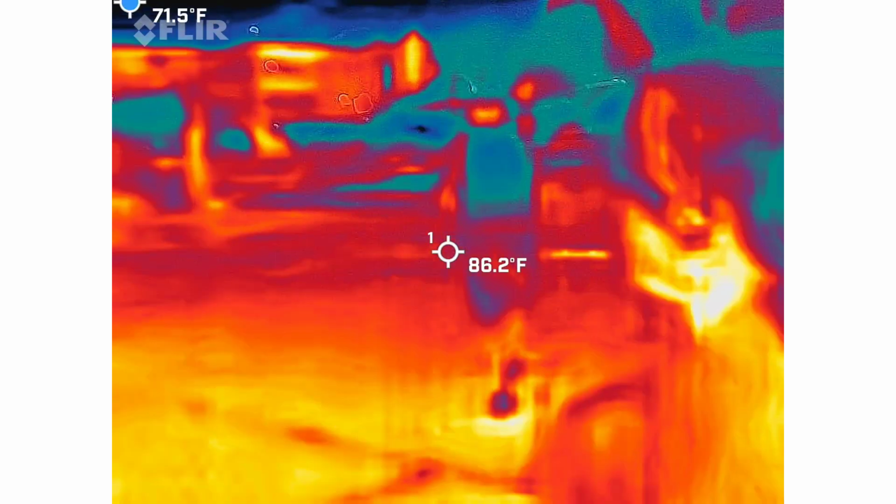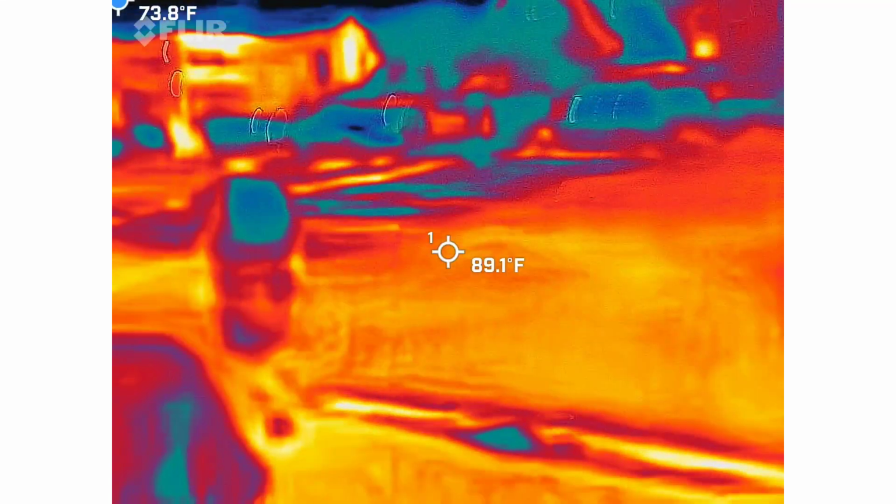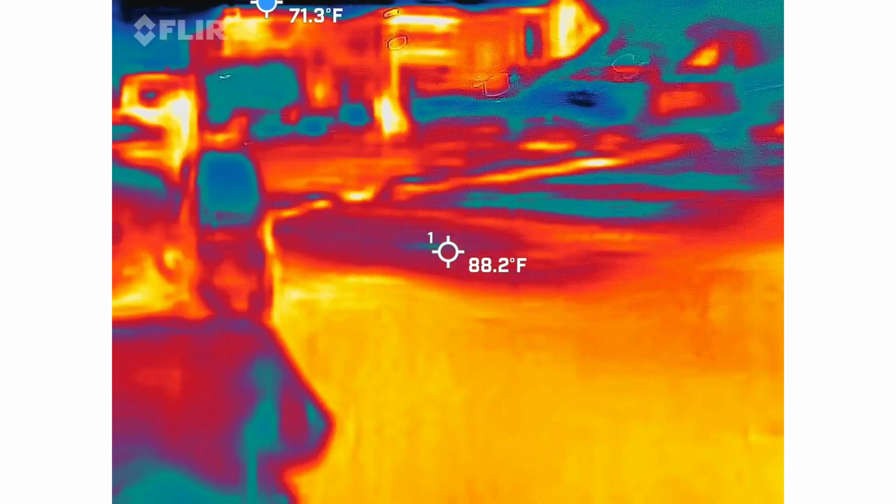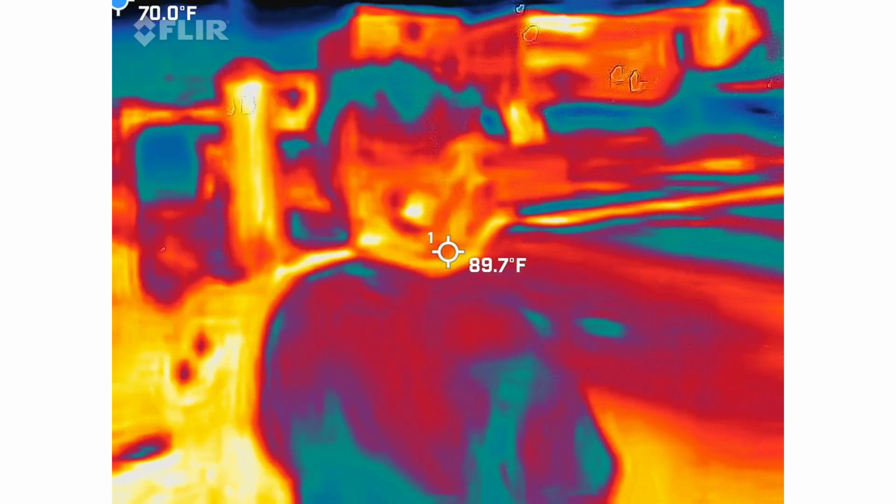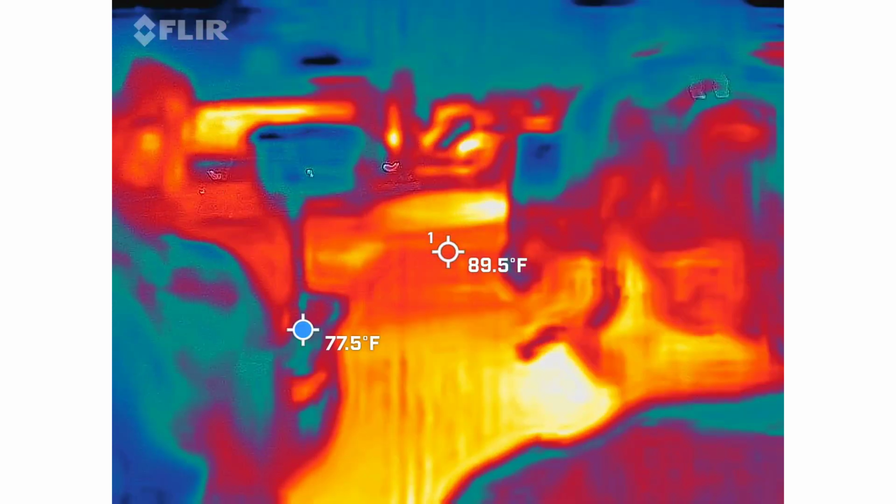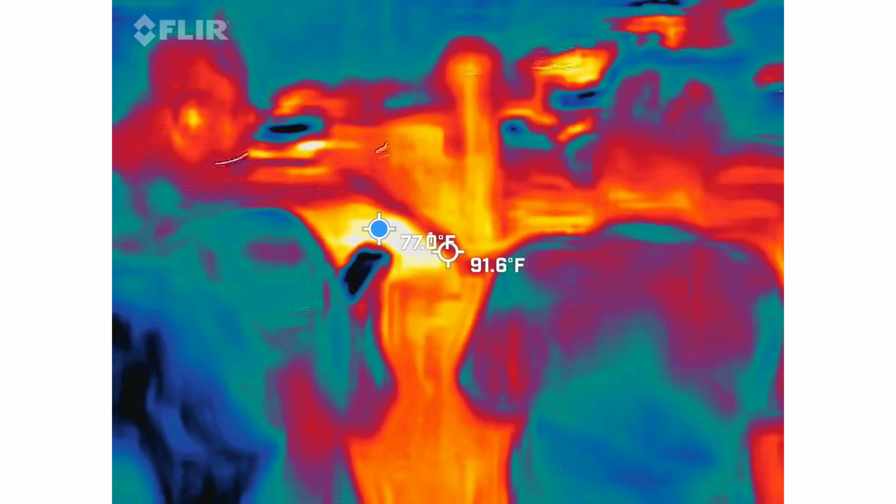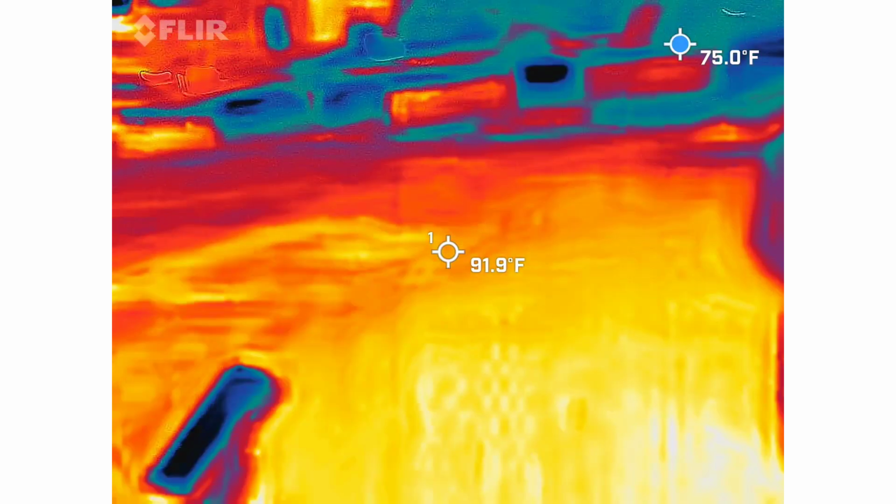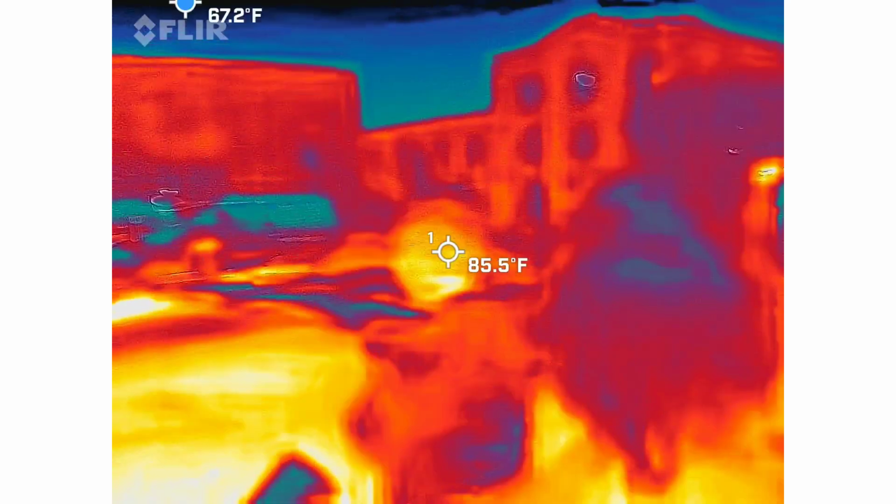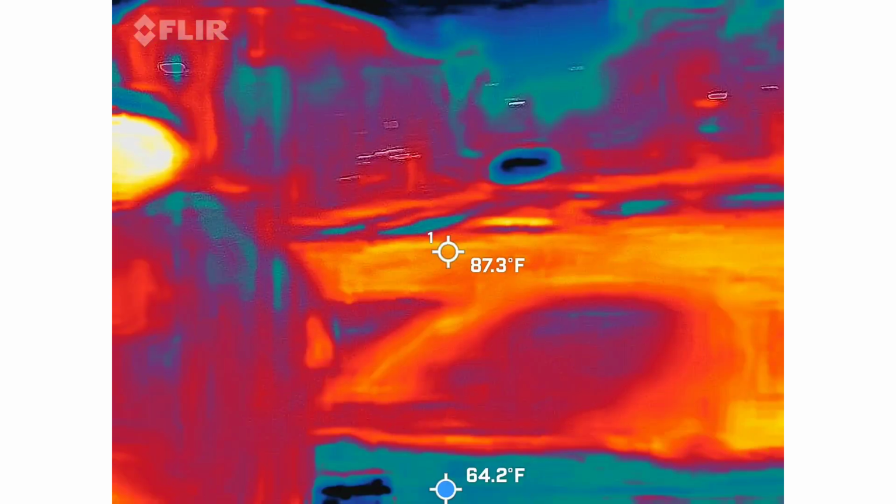Oh, sorry, Maddie. It's good. Salmon is good. Mom got salmon. 89. Oh, it just said 89. I don't know. Every place carries 21.5. I heard 89. That's a lot. It is a lot. That's 21.9?